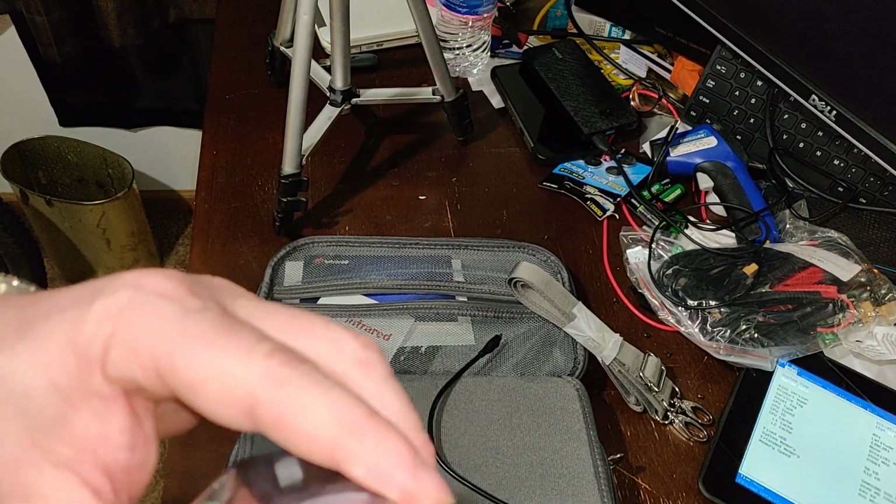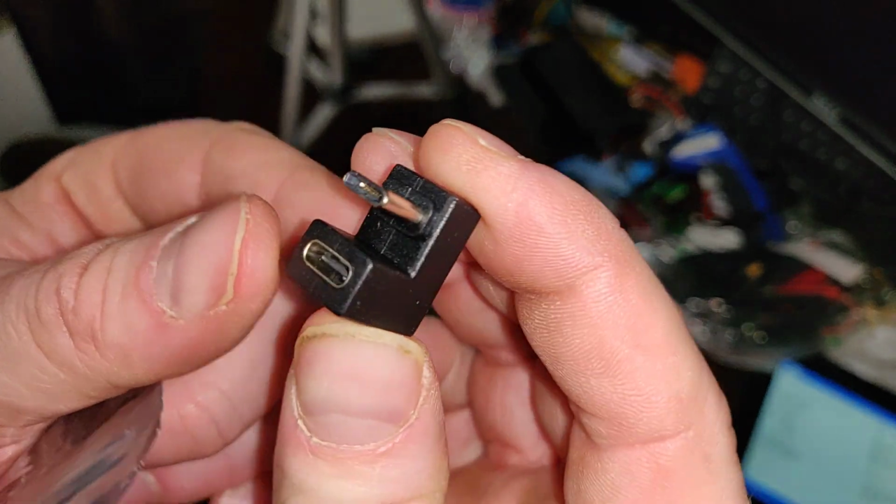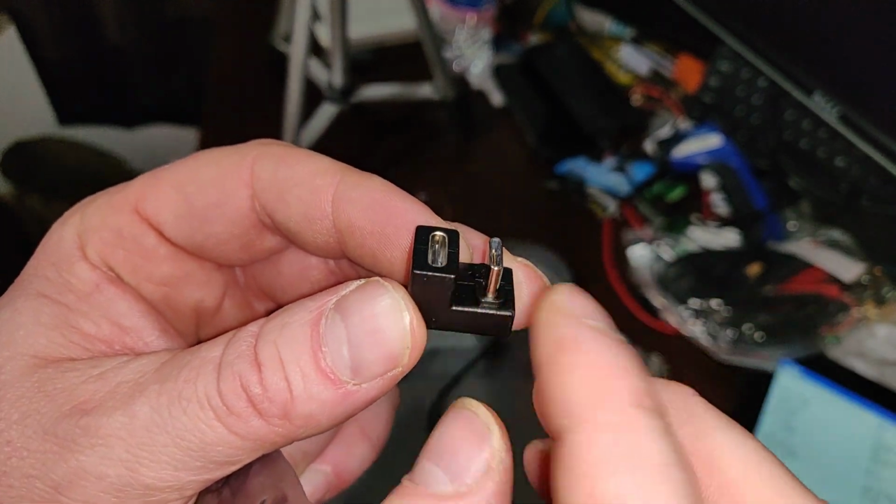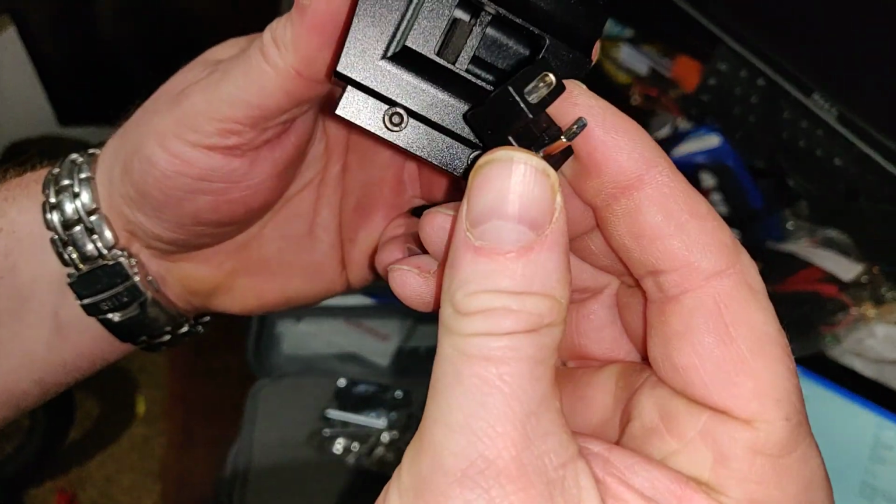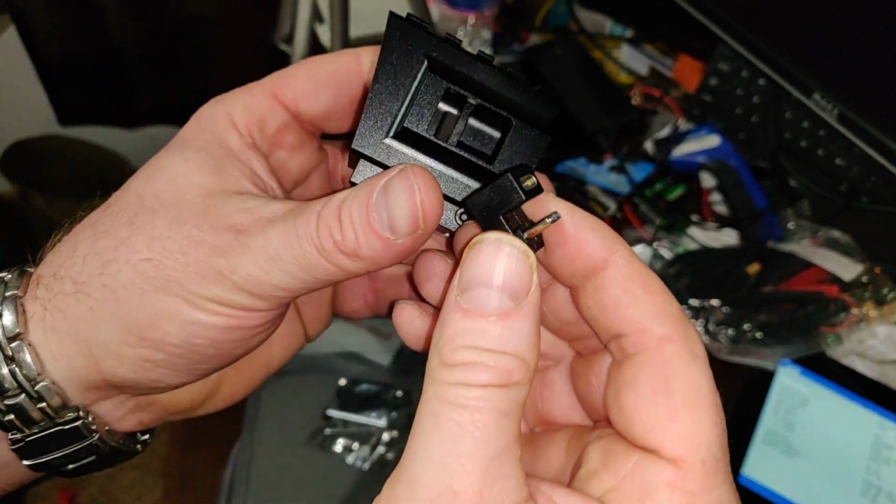This might be important for nerds like me. So I'm going to go ahead and dig in here and pull this out. This is a USB extension 180. So we got the male to the female. And my understanding is that you will use that with this somehow. I don't know if I believe that, but whatever.